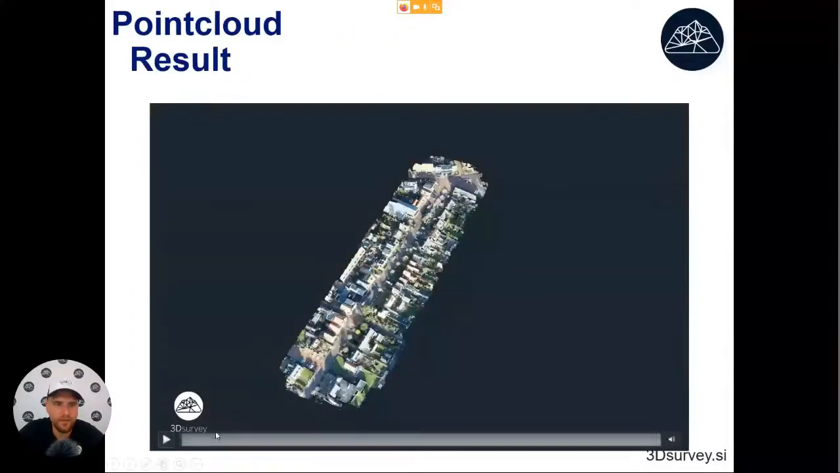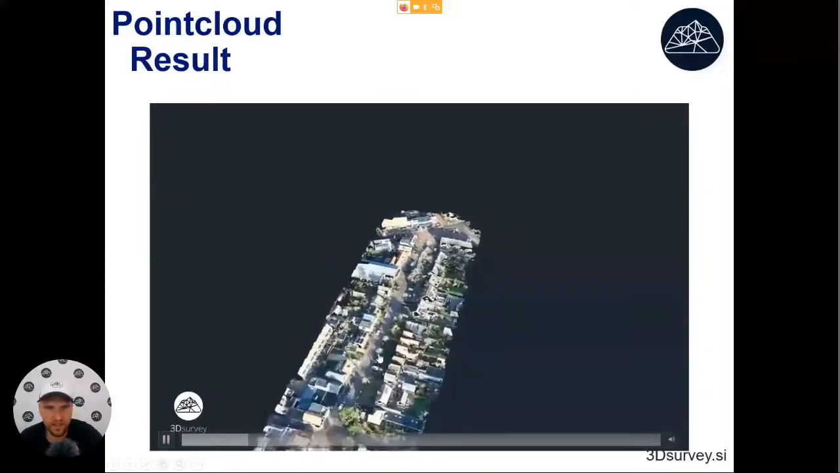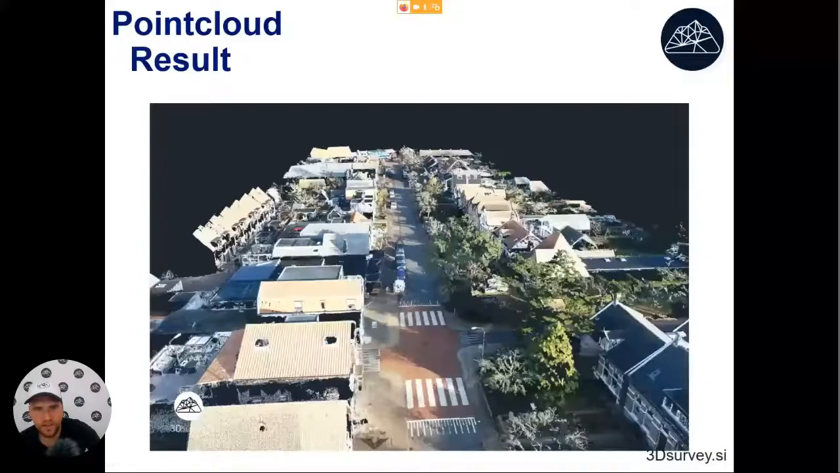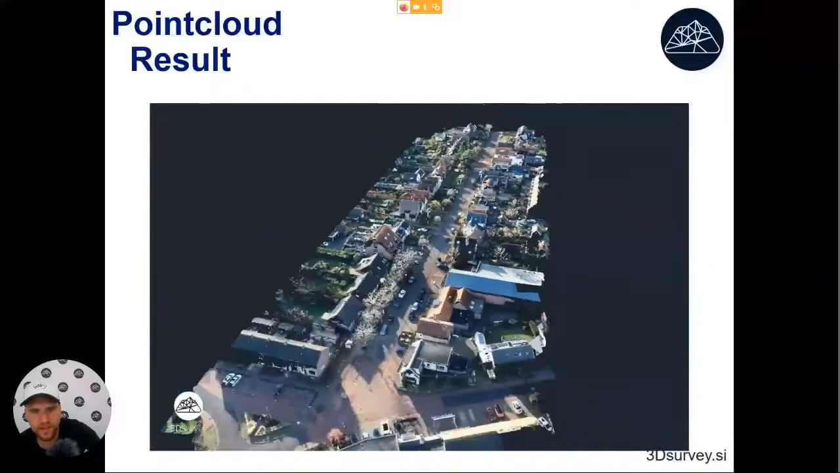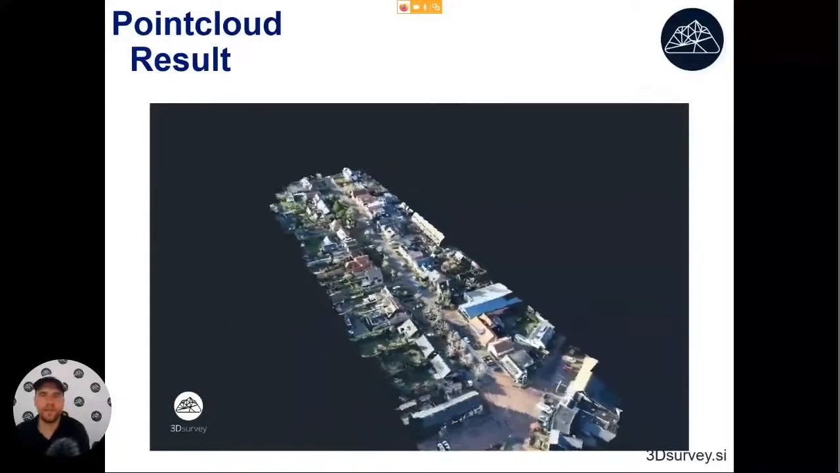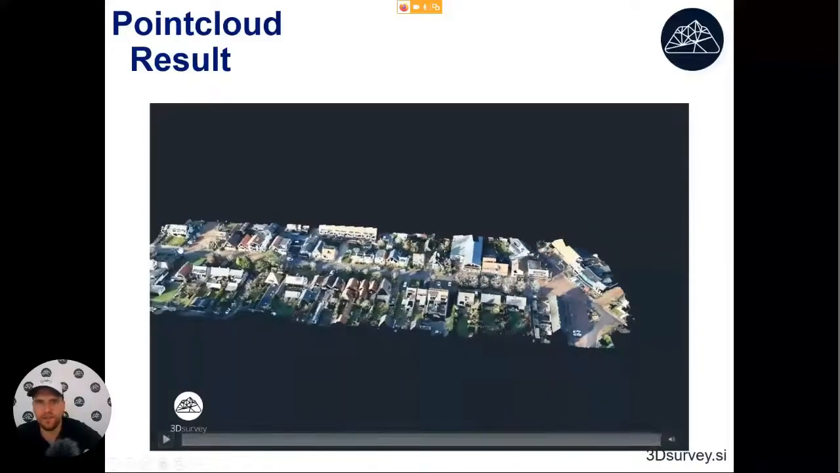Our result of point cloud calculation will look something like this. Here we have a nice point cloud of an urban area. This one is actually the Netherlands, I think. This was one flight with the drone. I think the size is maybe around 400 meters by 200 meters, so a small area.